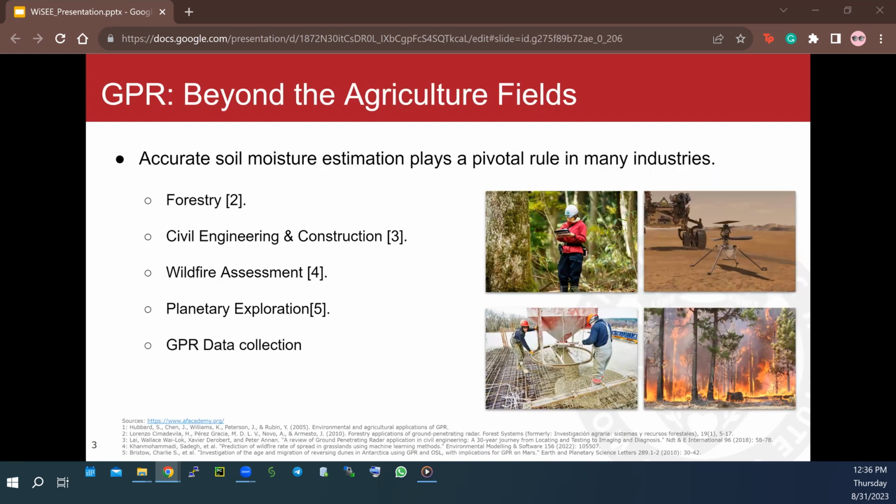Air-coupled GPR stands out for its non-invasive method, quick data collection, and safety, but its uses aren't limited to just one field. In forestry, it helps to gauge the soil moisture, which can tell us about tree health and the forest's overall condition. For civil engineering and construction, soil moisture can influence the structure, strength, and stability.